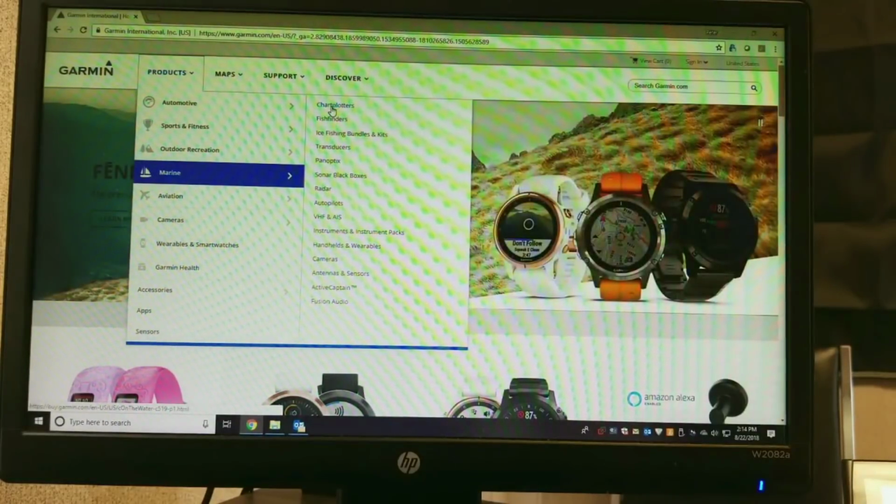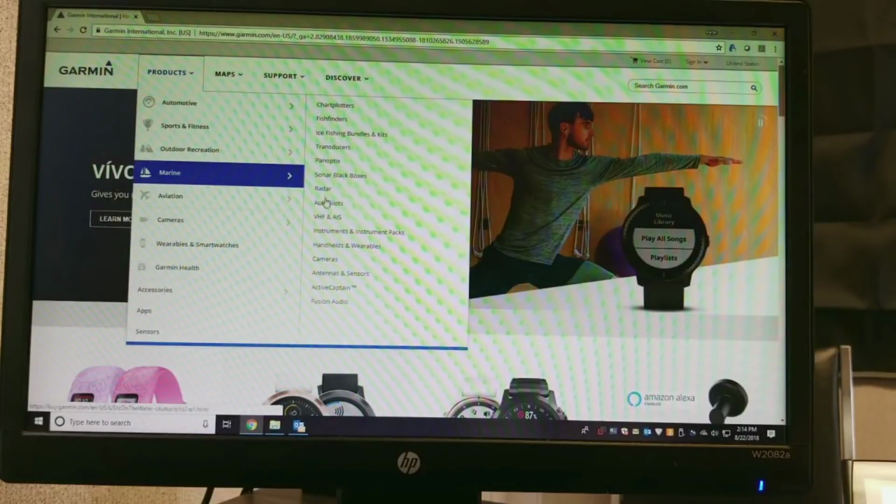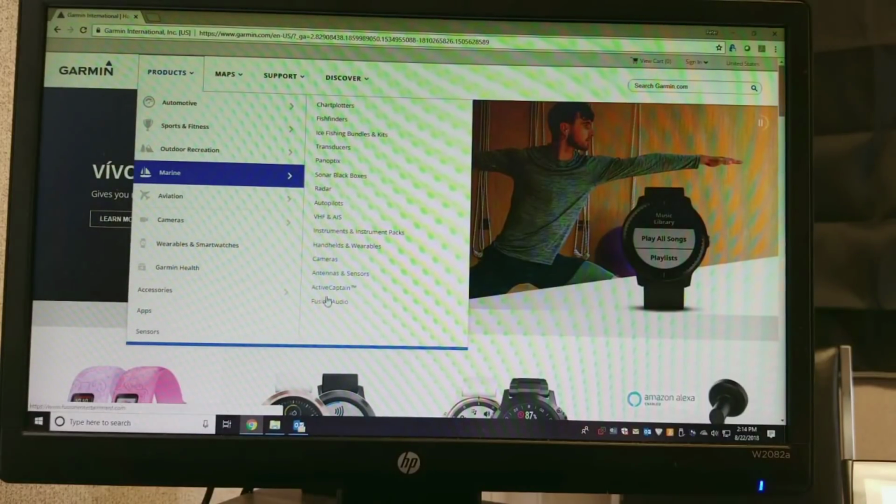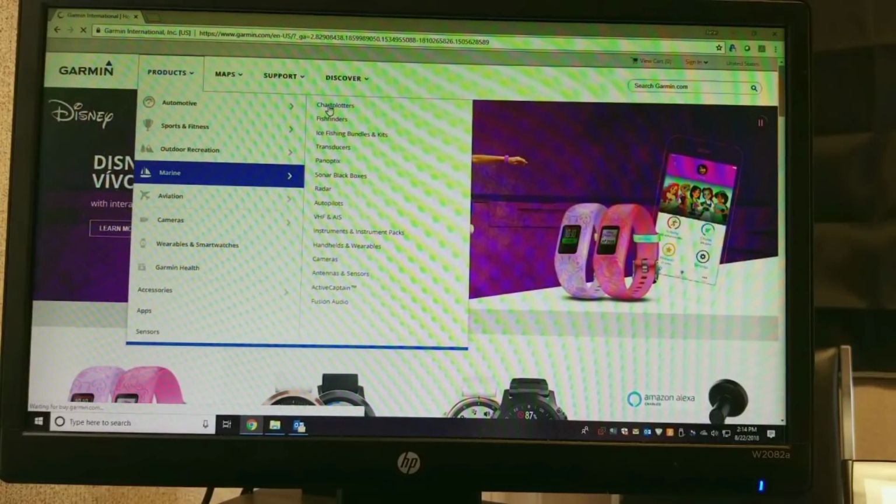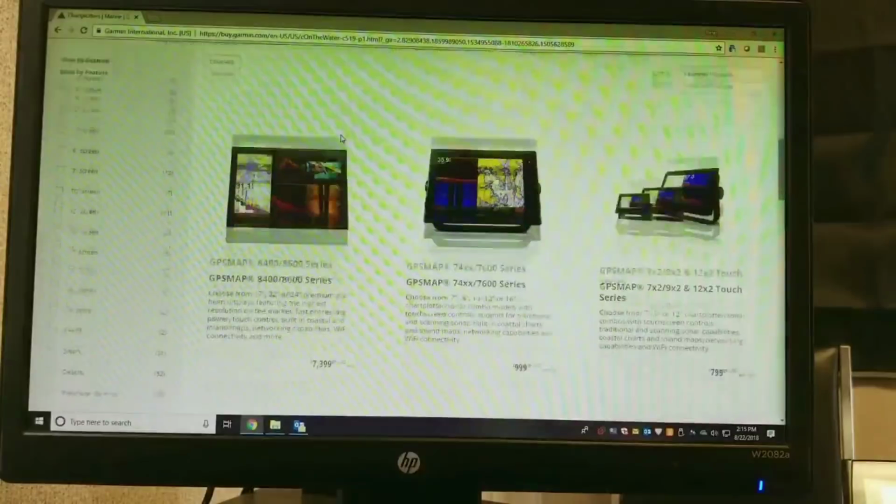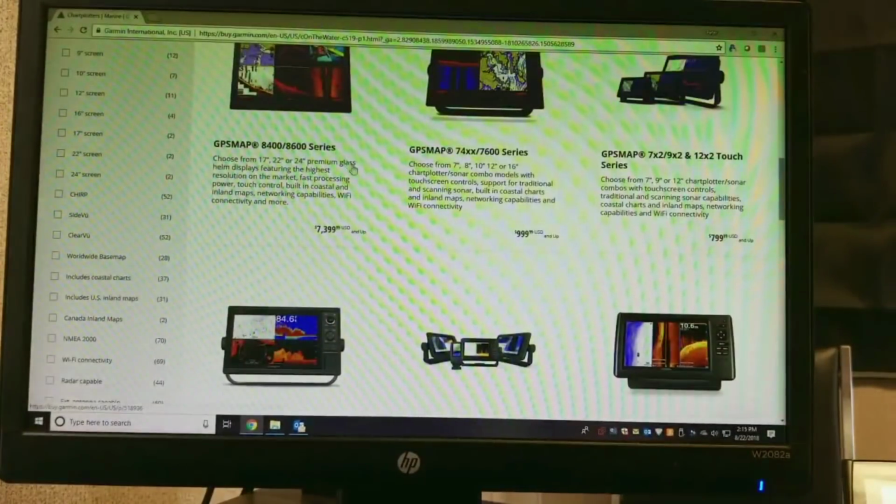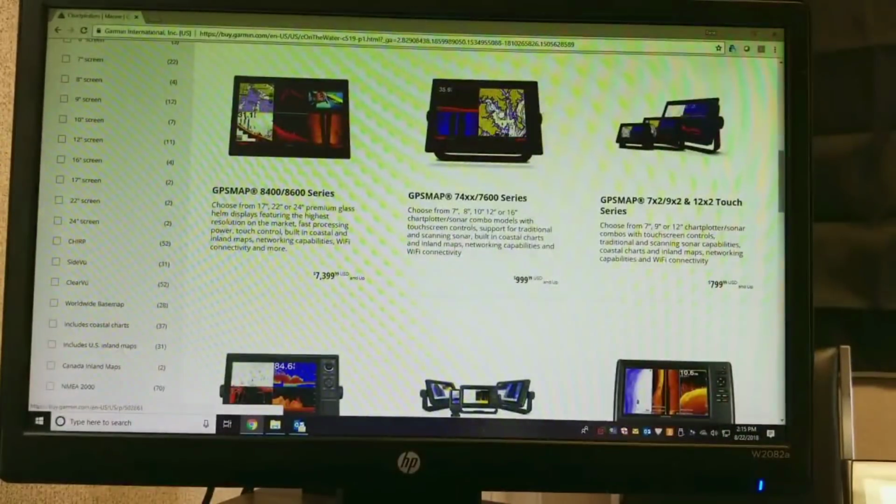So a chart plotter is going to be a combination fish finder, sonar, and a GPS map system. You got numerous other things through here that you can go into greater detail with. We're going to look at the chart plotters. We're going to understand today how to read the nomenclature and what to look for in your inshore and nearshore fishing applications. So we're going to come on down. To my mind, the best things to look at are either the 76 series,